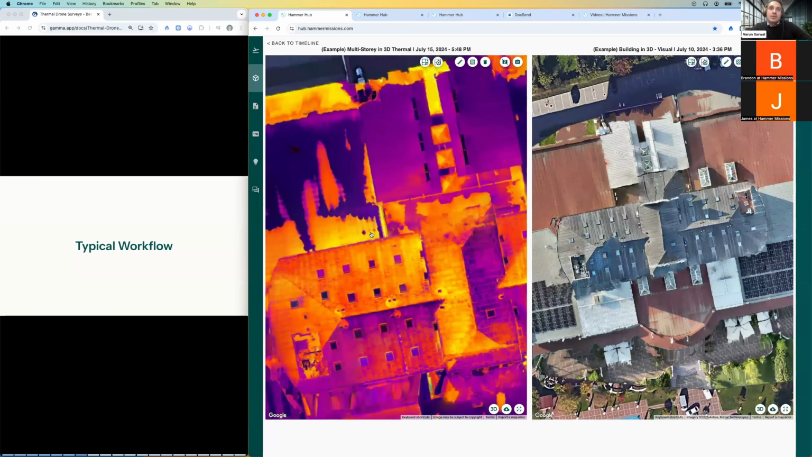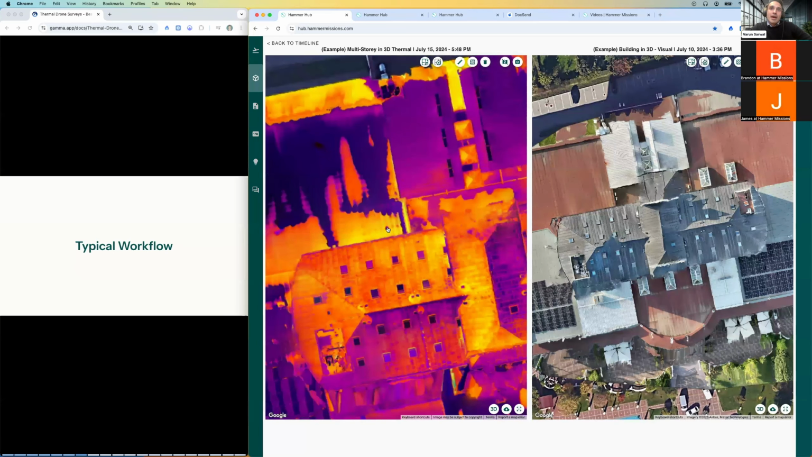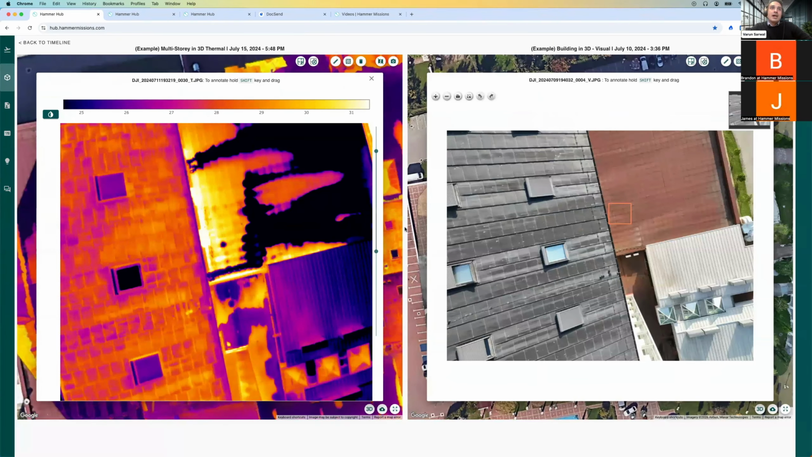Let's say I want to investigate that specific cold patch over there, that cold, dark region. I can just click on that. Then Hammer Missions will bring up the closest photograph showing me that particular region in more detail. This is the thermal photograph that was taken by the drone, and it also shows me the visual photograph taken by the drone on the right-hand side. And that cold patch that I clicked on is visible right here.